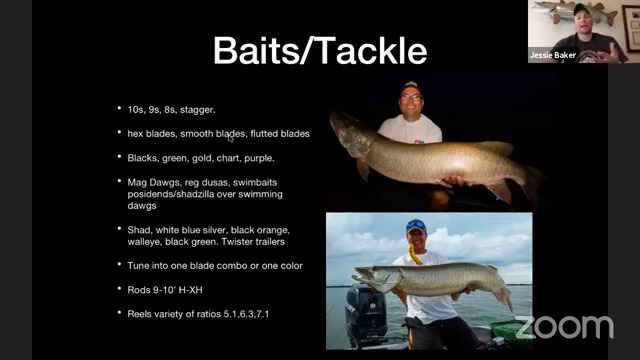As far as colors, blacks, greens, golds, chartreuse, purple are all super good. Mag dogs are awesome. We don't catch a lot of fish on pounders. Our fish eat small stuff. They like regular medusas, regular dogs, or mag dogs, even regular dogs some days too in the middle of summer. But they do eat smaller stuff for sure.